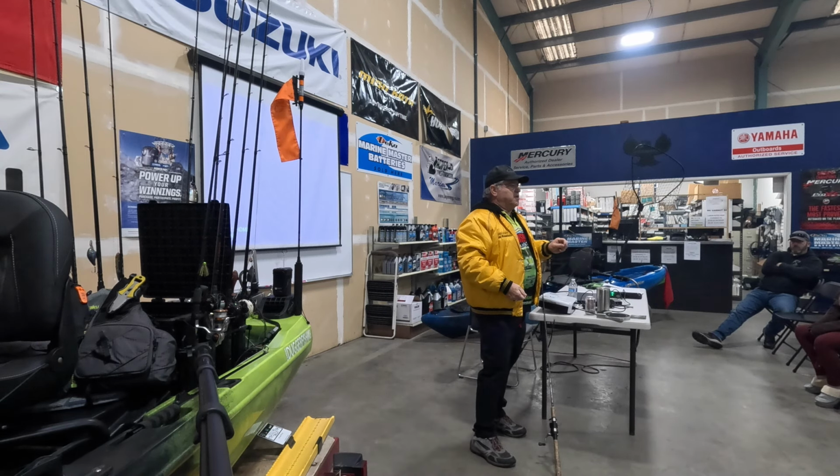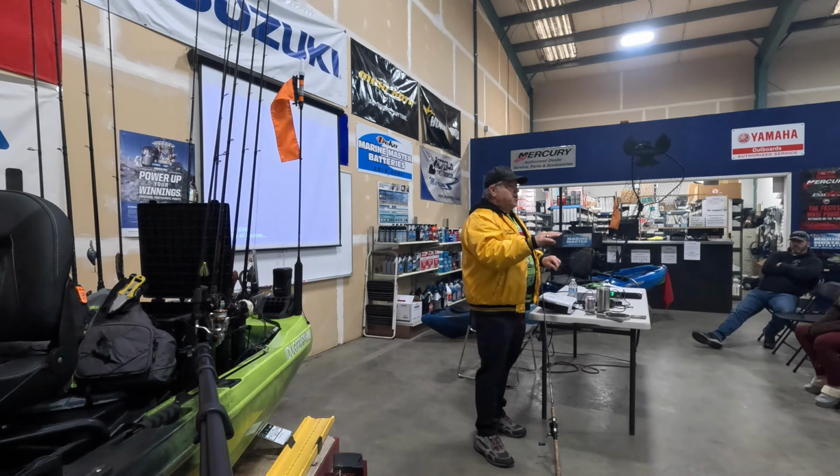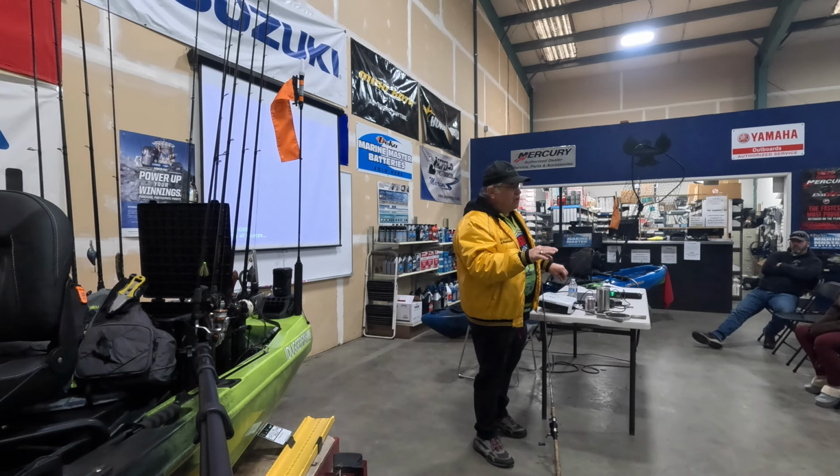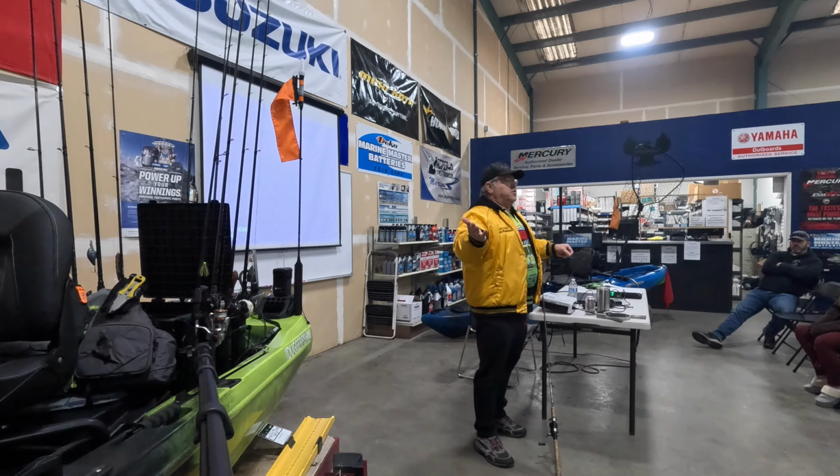It's got those bends in it. If a bass hits your worm right at the moment that it hits the bottom, which a lot of times bass will, you're not going to feel that bite. And the bass will spit your worm out, and you never even knew you got bit.